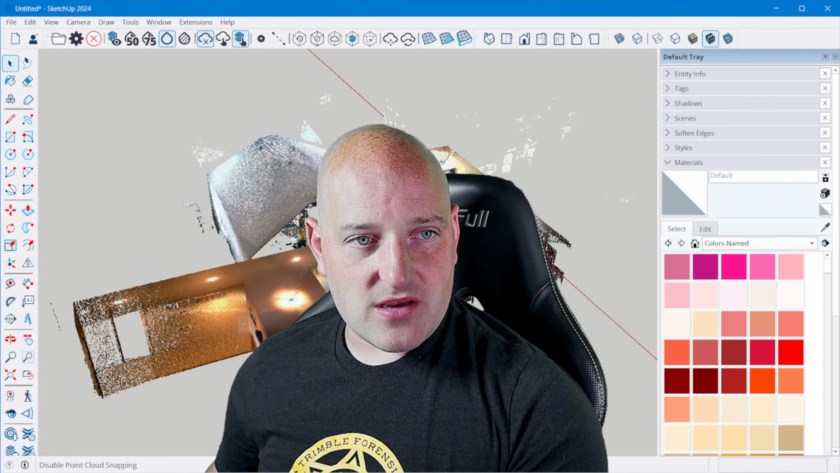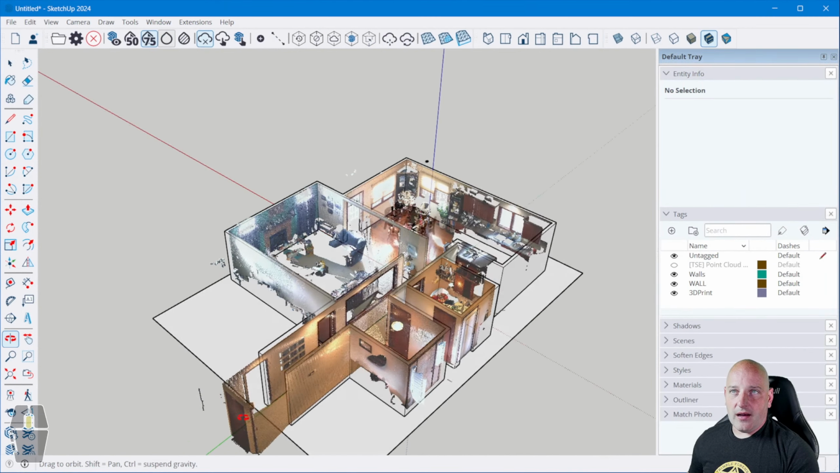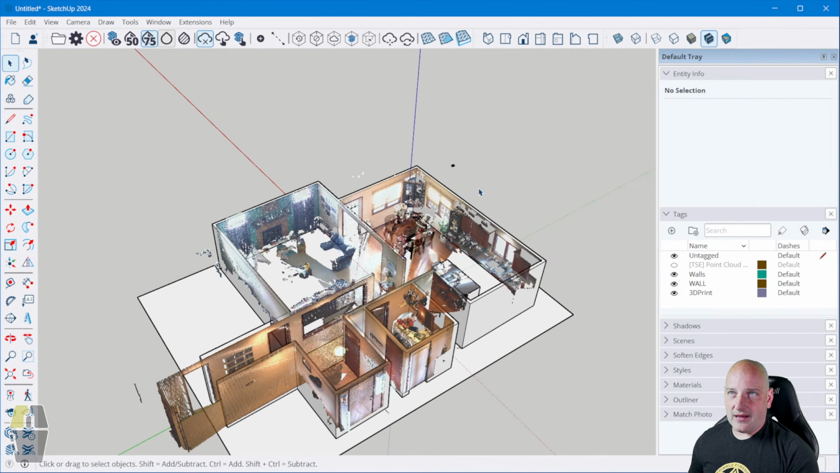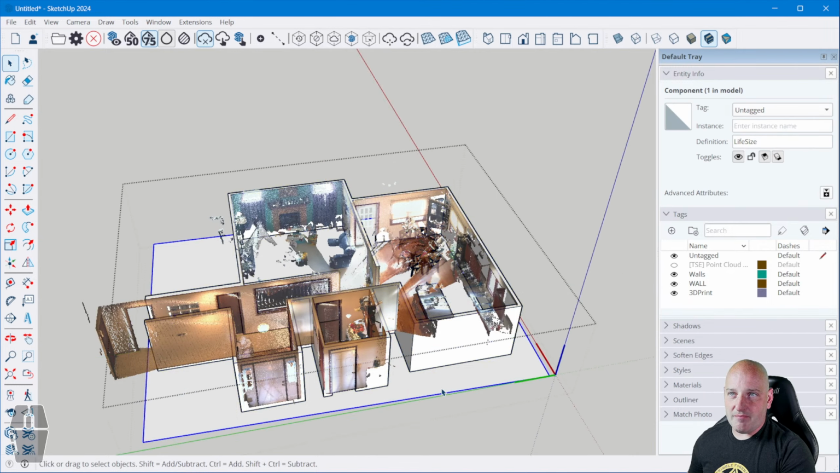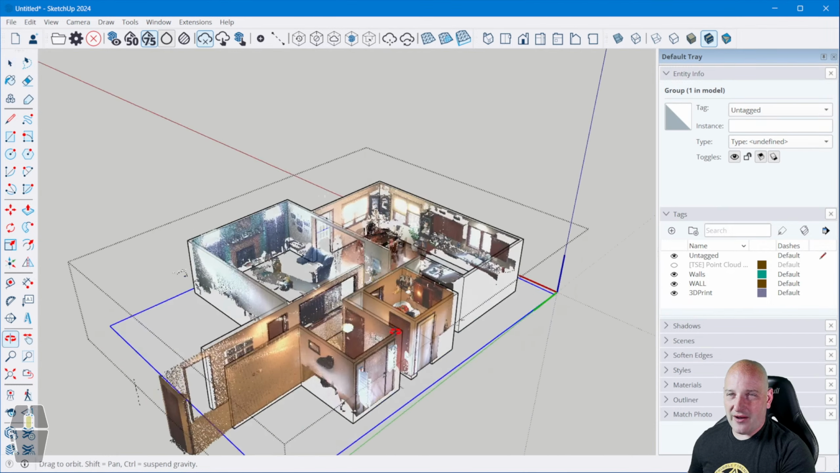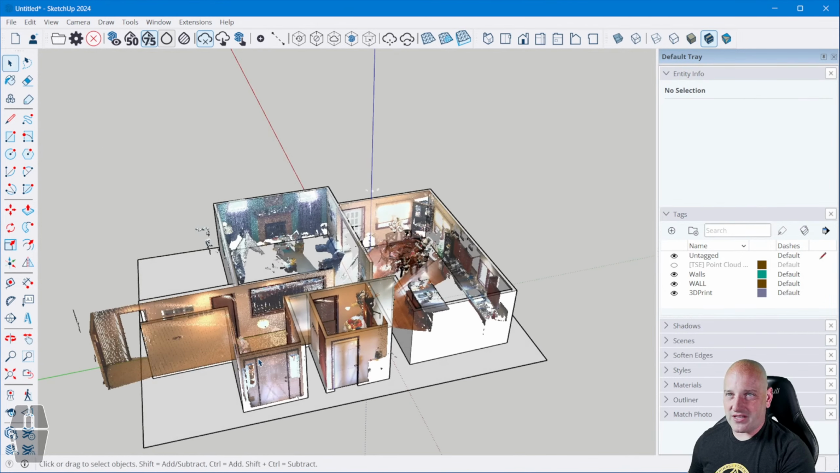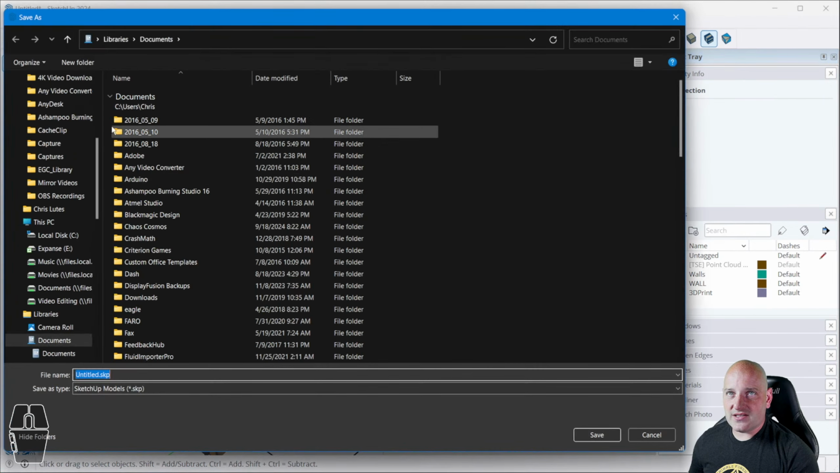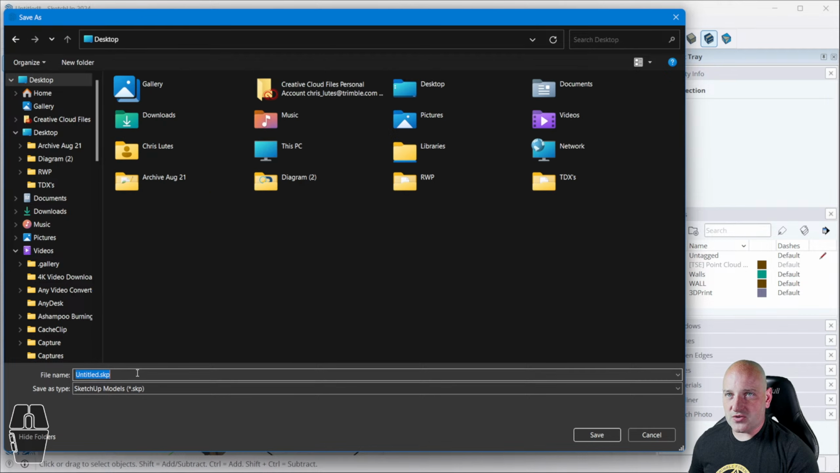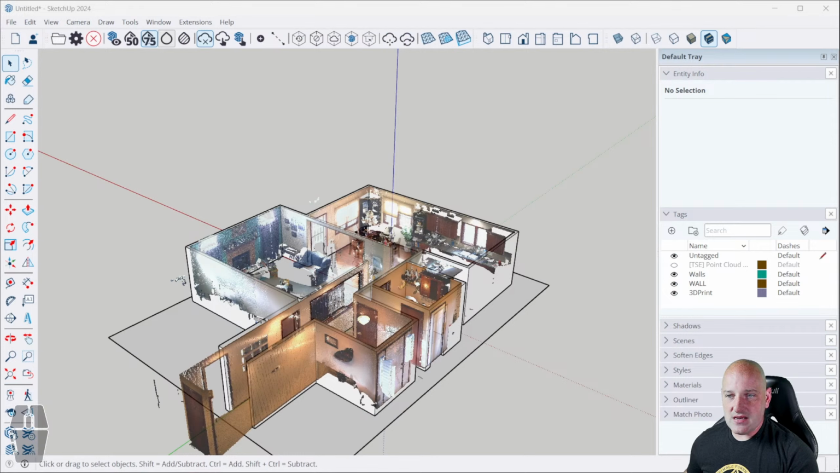Now, what we can do here, I'm going to transition back over, take my tiny model, and just hit delete. I want to keep my base, so I'm just going to keep my base in here. For this, I'm going to do File, Save As, and put this on my desktop as well. I'm just going to call this 3D printed structure.skp.